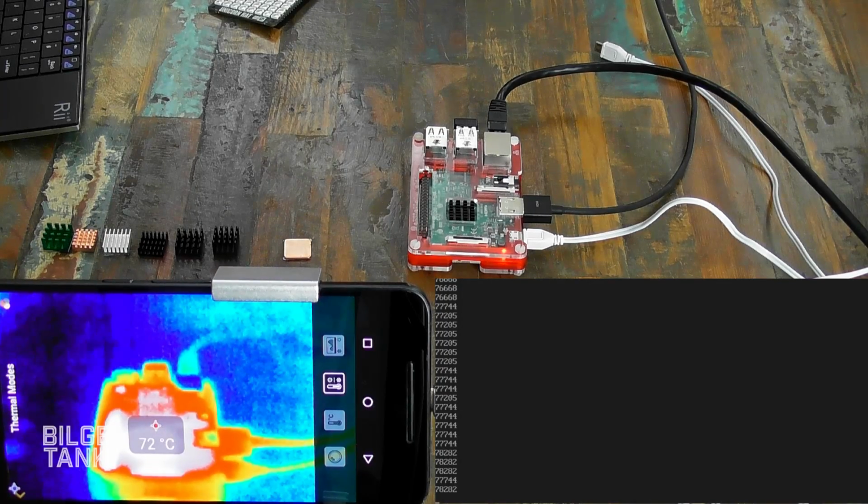So this is the biggest one we found. I think this was Mod My Pi. Yeah, they've got them in like rainbow colours and stuff. We love the colours, but if you can't put a hat on, it's not very useful, is it?